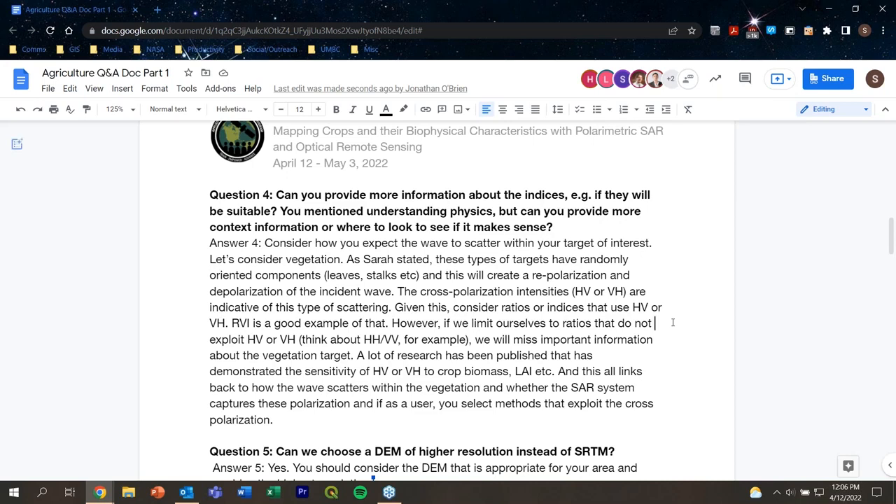Sarah mentioned, for example, that targets like crop canopies have very randomly oriented components. The leaves and stalks are at all kinds of different angles and orientations, and that causes the wave that enters into those targets to either repolarize or depolarize. And we know that the cross-polarization, HV or VH, is indicative of this type of multiple scattering because of these complex structures.